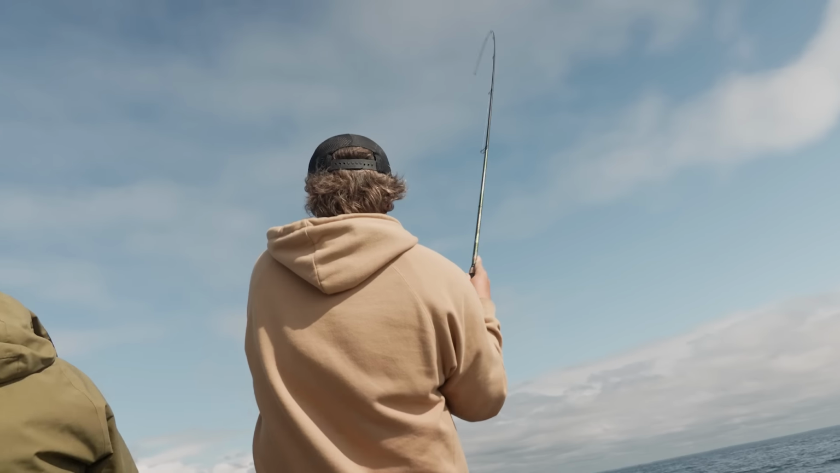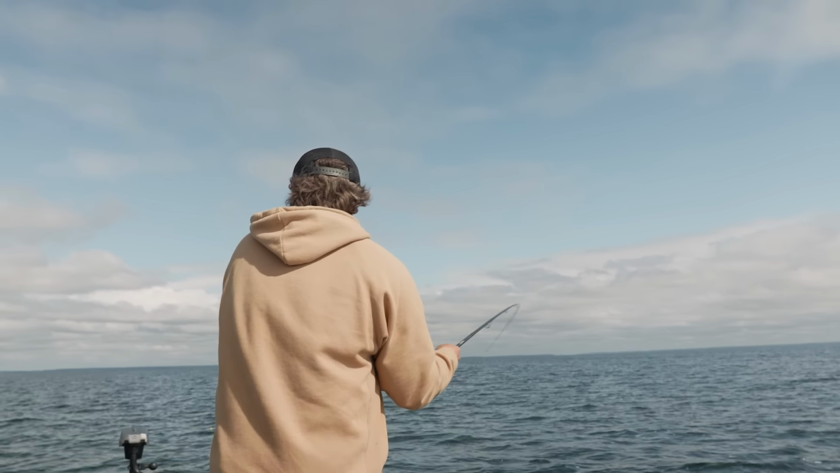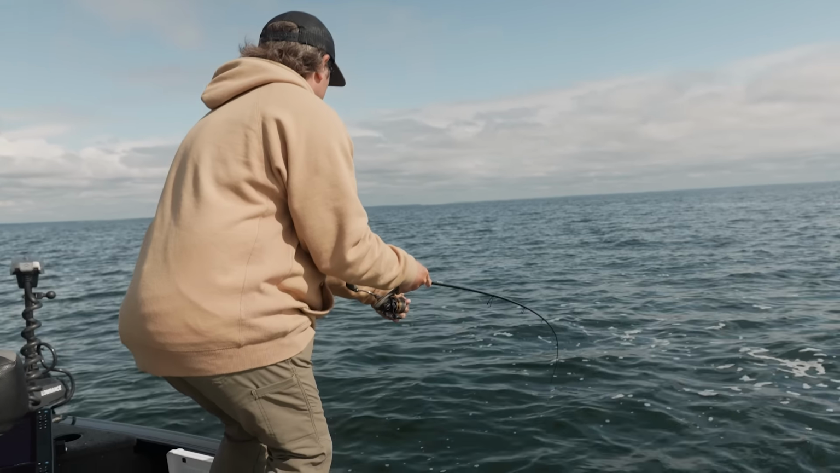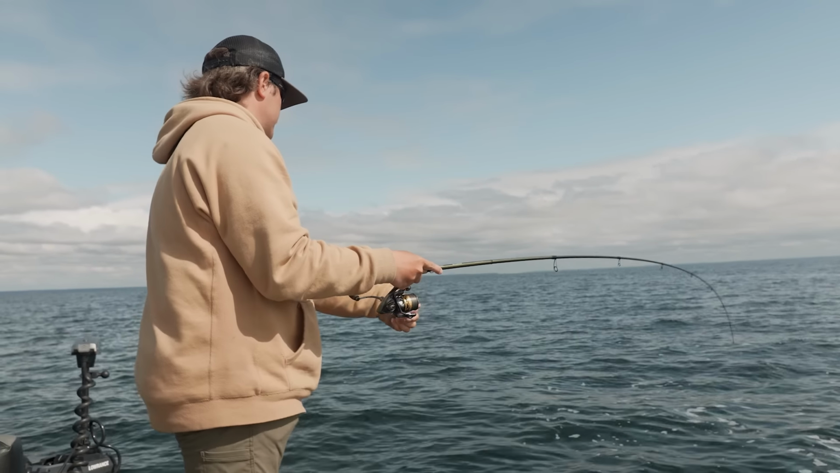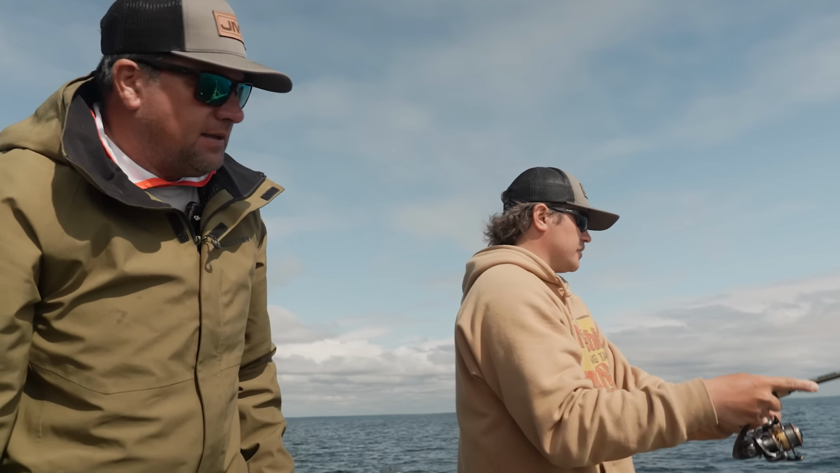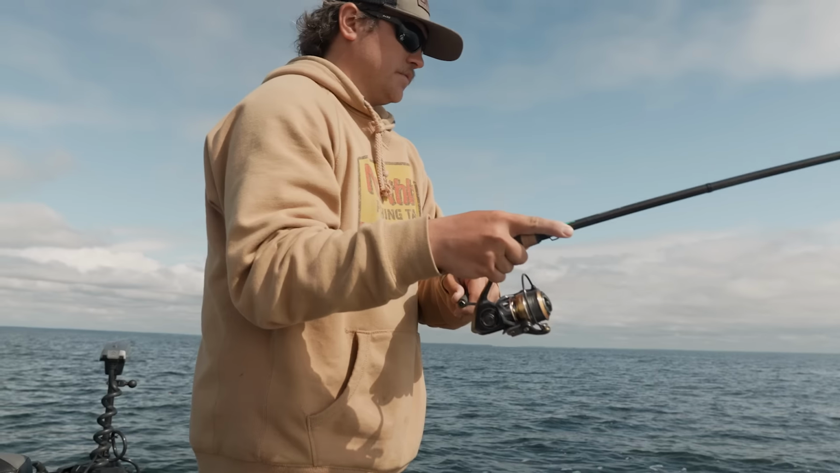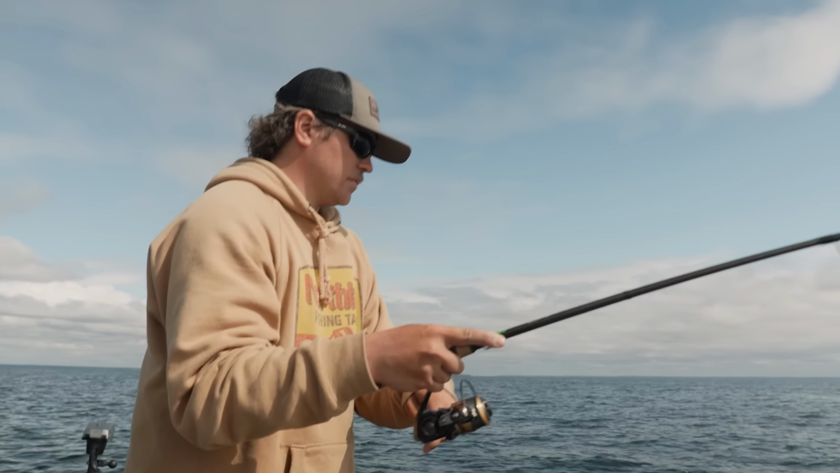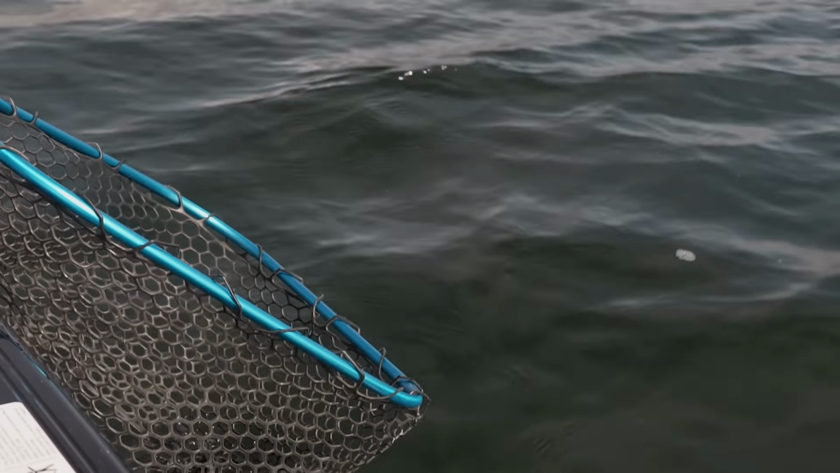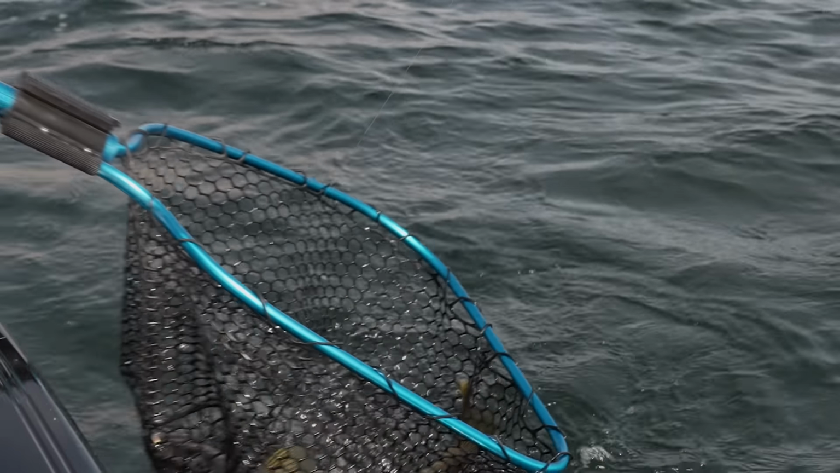Got him? There we go. All right, I just had to leave it sit still on the bottom. I could tell they nosed down on it. But yeah, conditions are definitely changing through the day. The sun's come out now, and that might be a better one, Jason. All right, I'm getting the net. The sun's coming out, the wind's laying down, and you can about see the bottom here in 12 feet of water. Now that one would be too big to eat, but it is a fun fish.